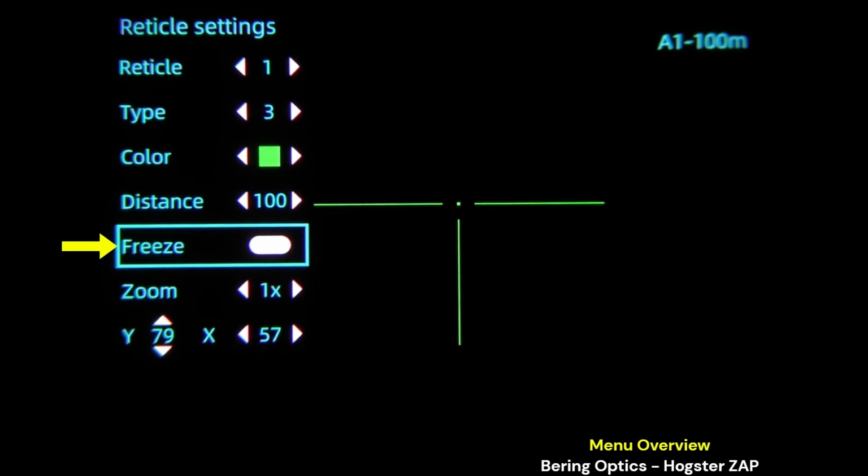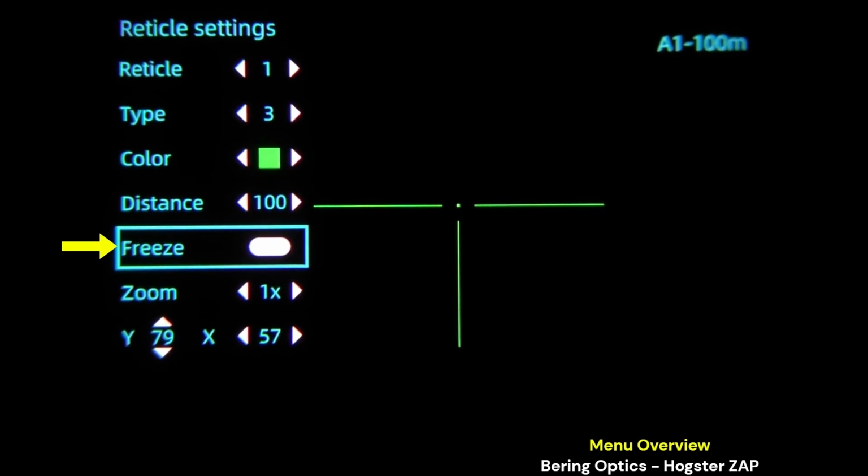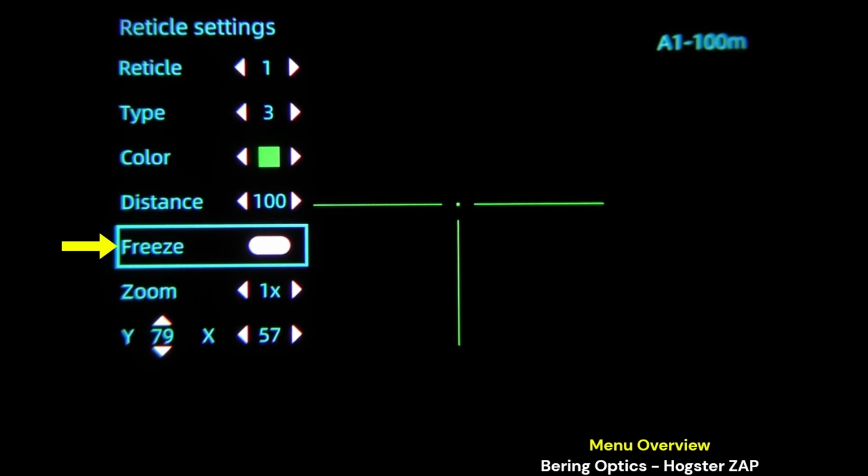Freeze will be used when you're doing one-shot zeros. So you have a point of aim as a hot spot. You take a shot wherever your point of impact is. You could freeze it and then adjust your reticle. You'll see my Y and X values there. This already has been zeroed for 223. So then after you freeze it, you go down to your Y and your X and you move the reticle over the point of impact, and then you save your settings.